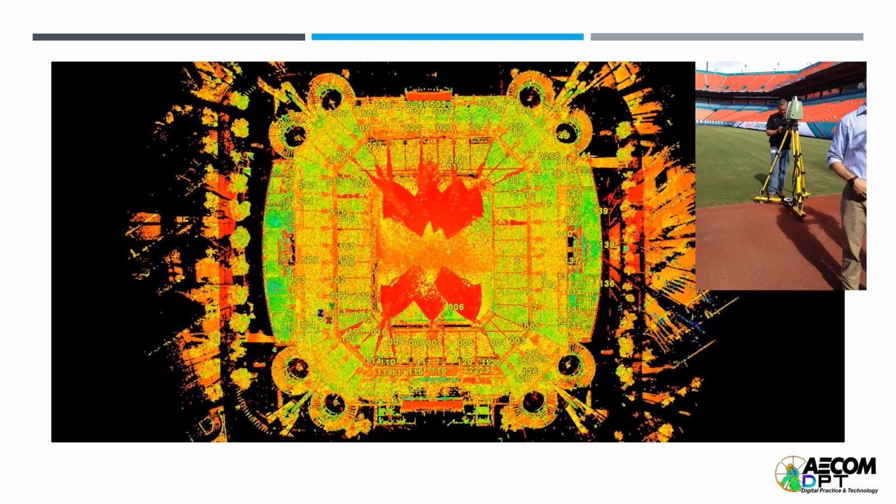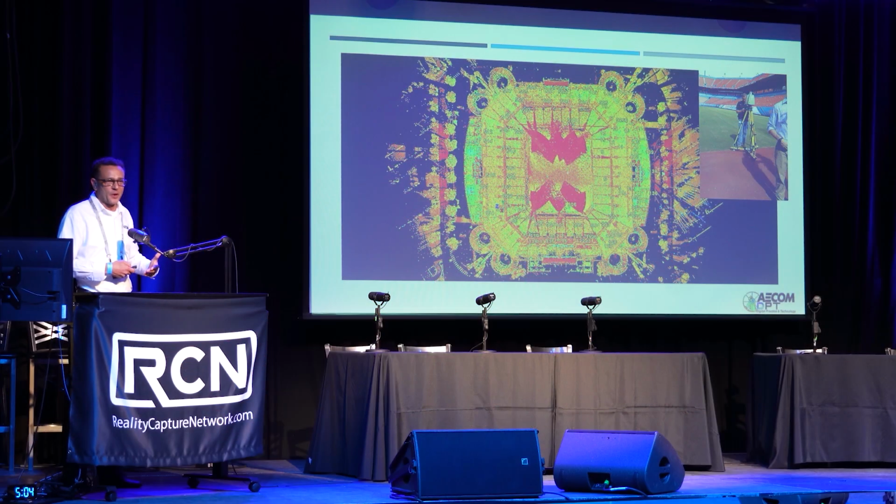So inside of a stadium, this is an example of Sun Life Stadium, that we captured for renovation. And if any of you follow me on LinkedIn, this was one of my teaser images. But what's very interesting here is you can see the numbers on the slide are the control points, and we're in the hundreds. But there were thousands upon thousands of scans taken to be able to accomplish this task.